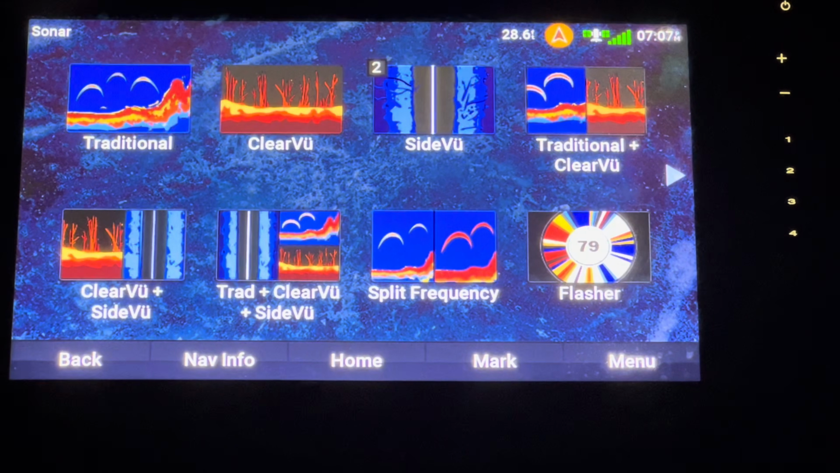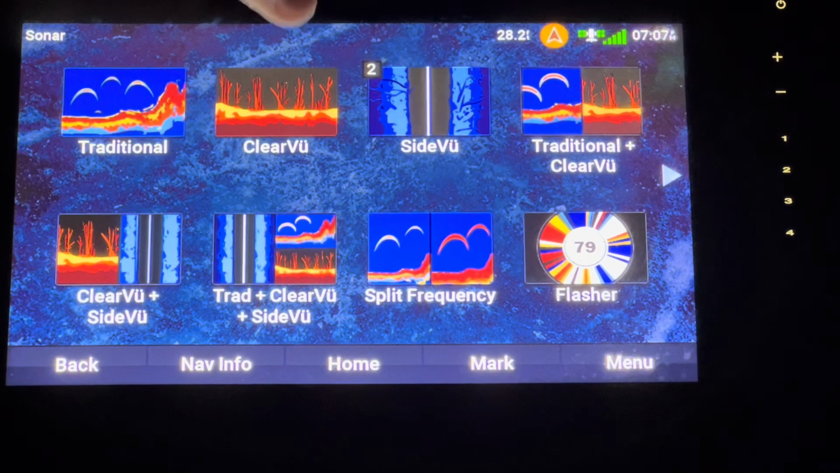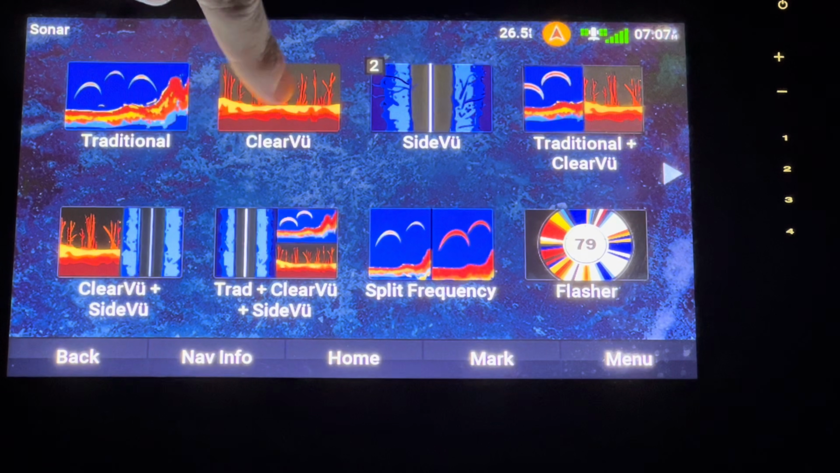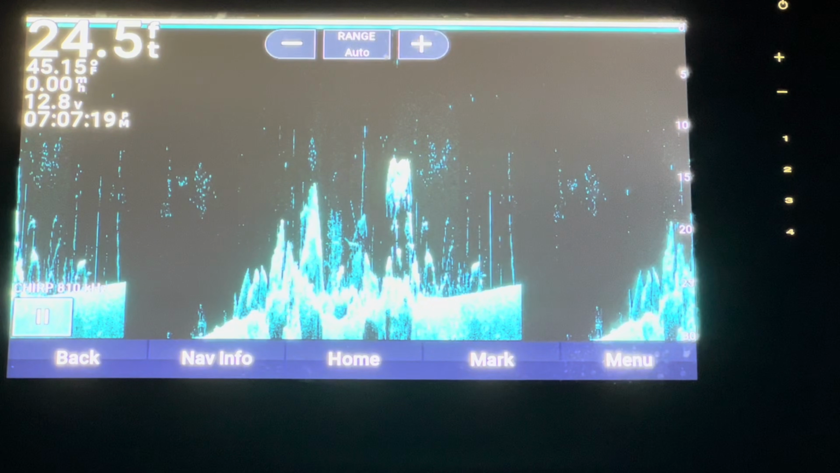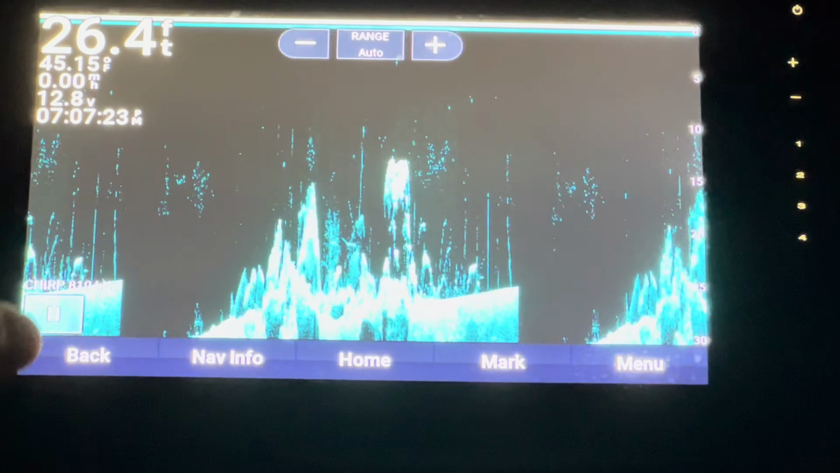Sonar, not a whole lot to talk about here. Very similar to the Garmin Striker on this side, besides the side view, but I'll get into that in a second. Traditional, it's going to be a normal sonar, nothing special there. Clear view, this is going to be a very structure-oriented setup. So this one is not really going to show you a whole lot of fish, but it's going to show you structure. It's just a different frequency that you see on here.